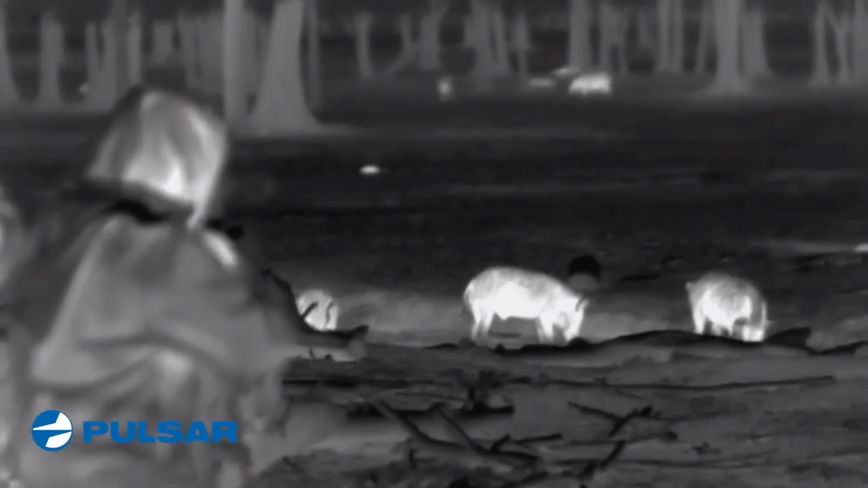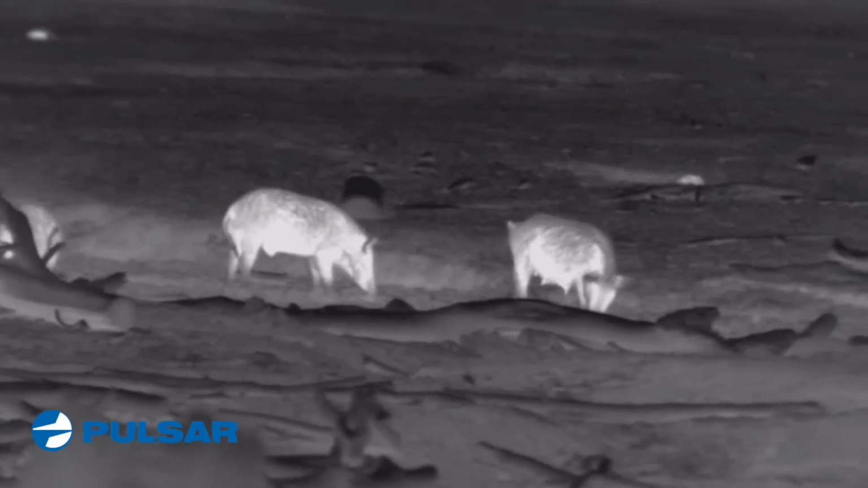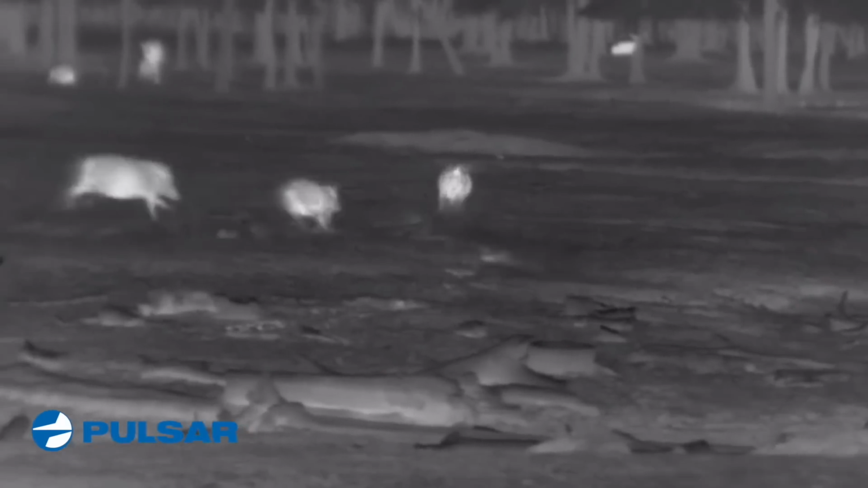There's a big sow. See the teats on her? Yeah, that one. But there's a boar with her. Look at that boar right behind her. The one in the middle. Yeah. Take your time and just squeeze off. Okay, you ready? Yep. All right. Got it. Okay, here goes.